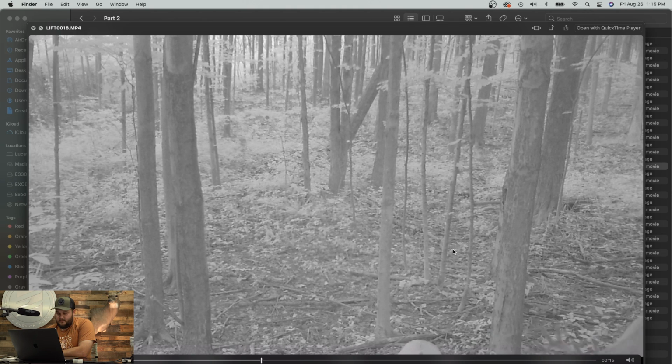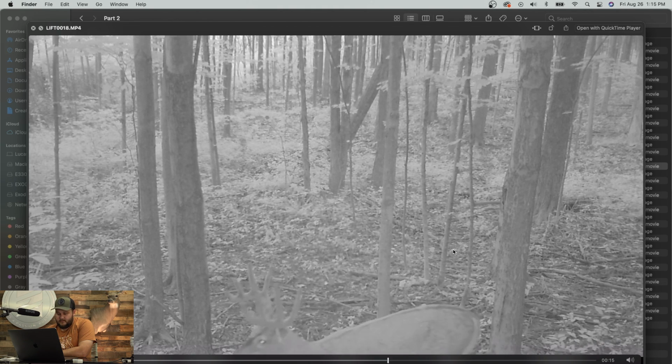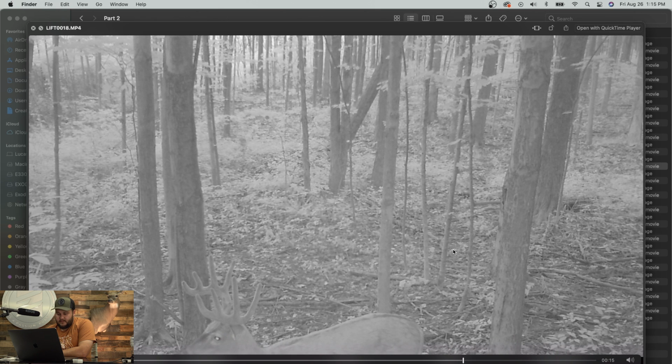And of course, there's that 10 point again. Actually, that's a different 10 point. Got a little split on his brow tine there.